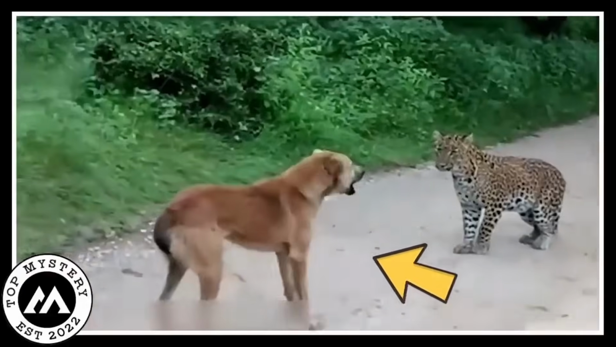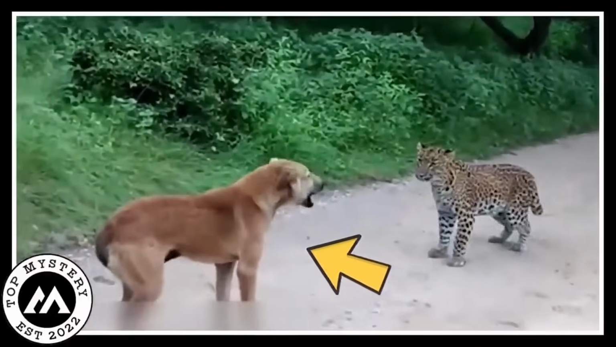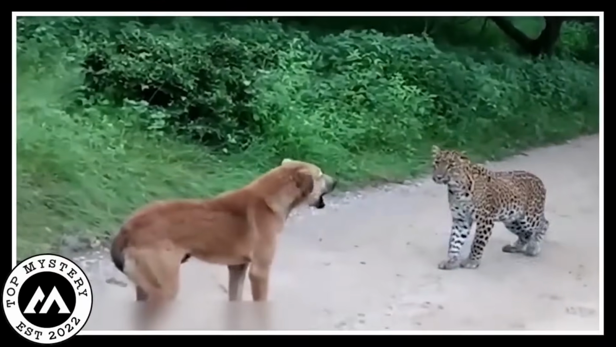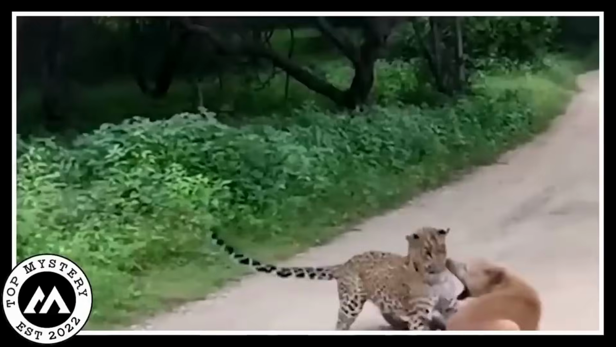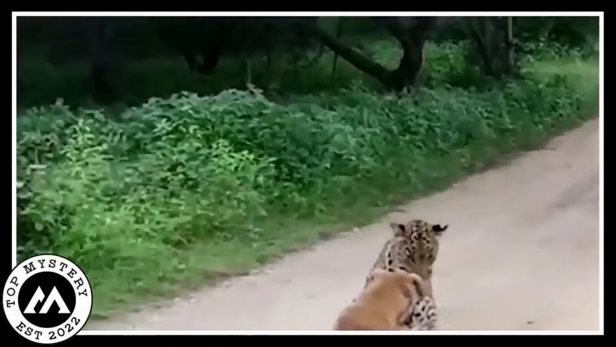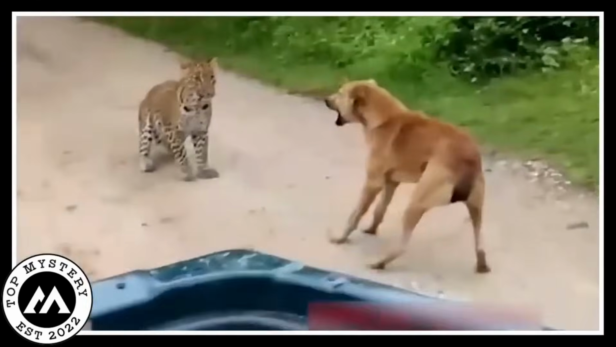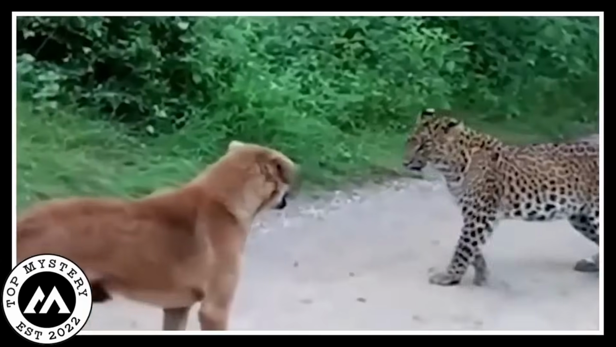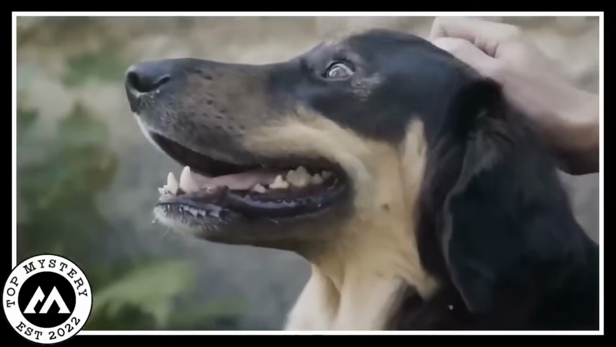In the midst of the scuffle, it unleashes a barrage of loud barks, echoing through the forest. The leopard, taken aback, pauses mid-fight, looking downright stunned. The dog's bark seems to flip the script. You can almost see the leopard thinking, wait, what just happened? It's a crazy turn of events in the middle of nature's theater.